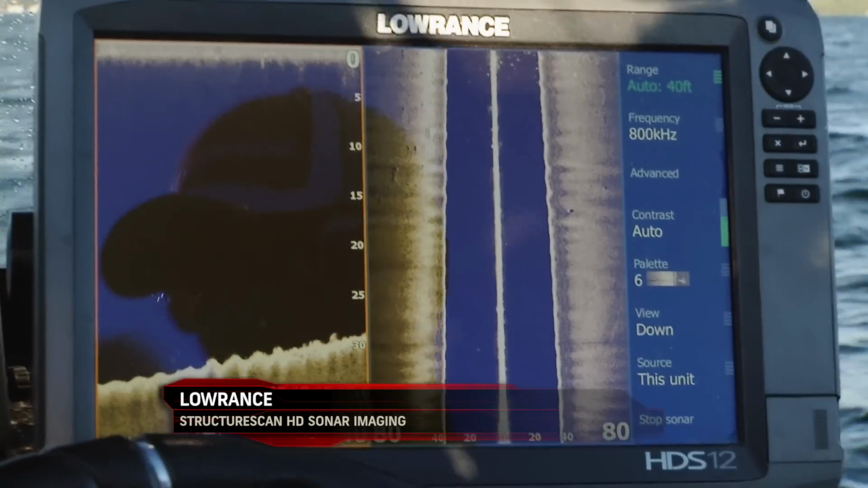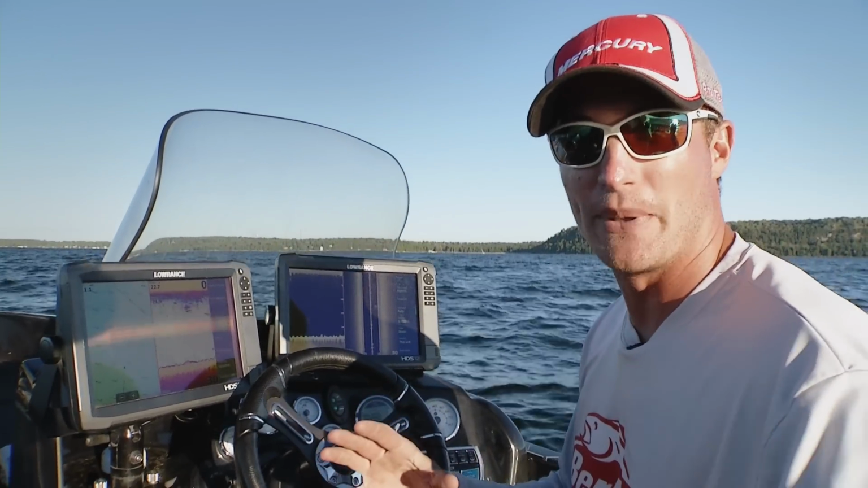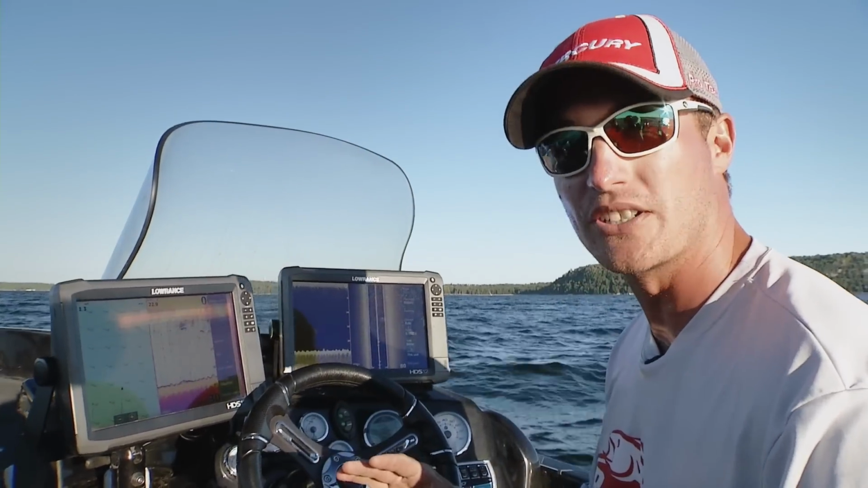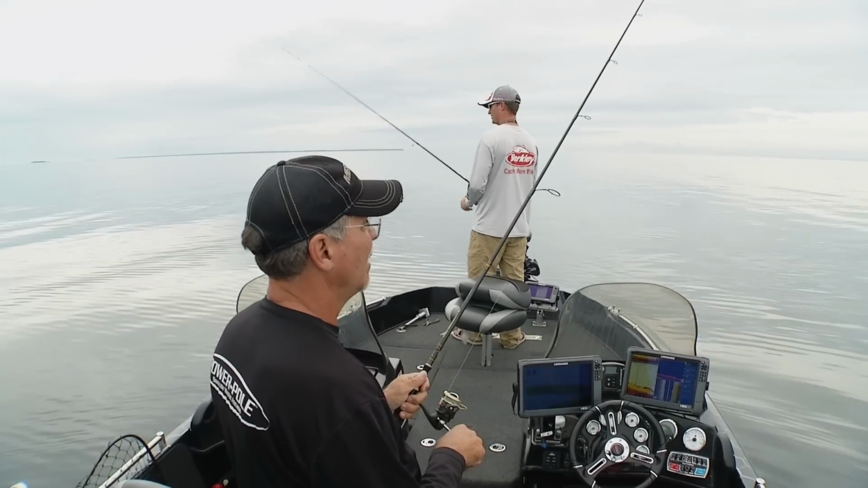I want to drive up and down the sides of these humps, and what I want to do is waypoint where those bigger boulder piles are, where that bigger rock is, say on a hump or if it's a point, because when we're casting I want to be able to turn around and position the boat so I can cast to those key areas.